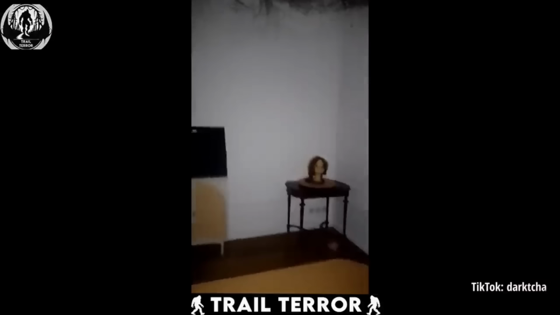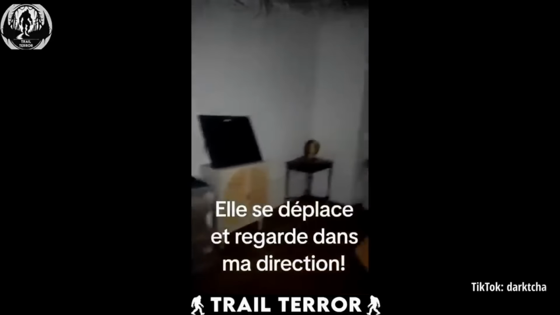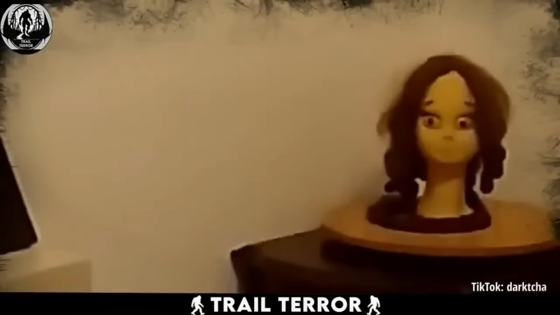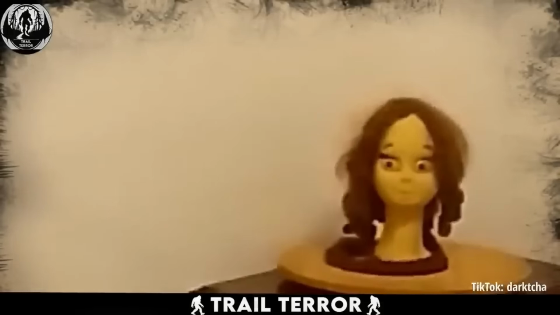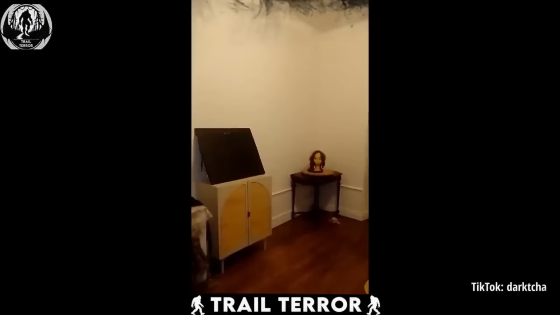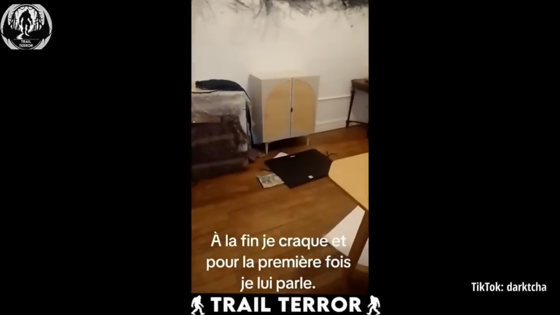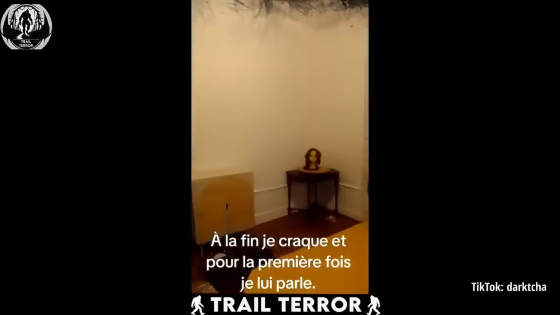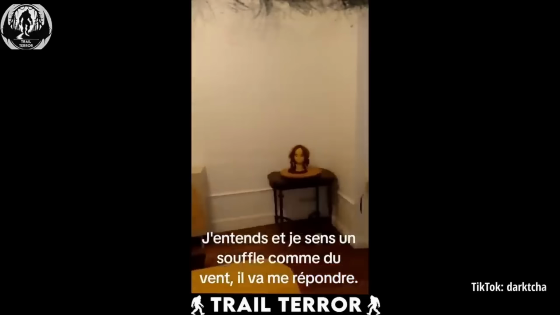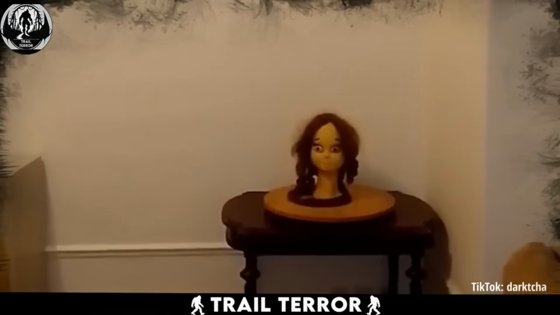As the cameraman moves, the head eerily follows, keeping its cold, dead gaze fixed on whoever's behind the camera. But it gets worse. As if those wide, hellish eyes weren't terrifying enough, the head begins knocking things off the table like it's got a mind of its own. Trust me, if you value your sleep, you might want to rethink having creepy mannequin heads as decorations in your home. You don't want to be haunted by a head ghost.